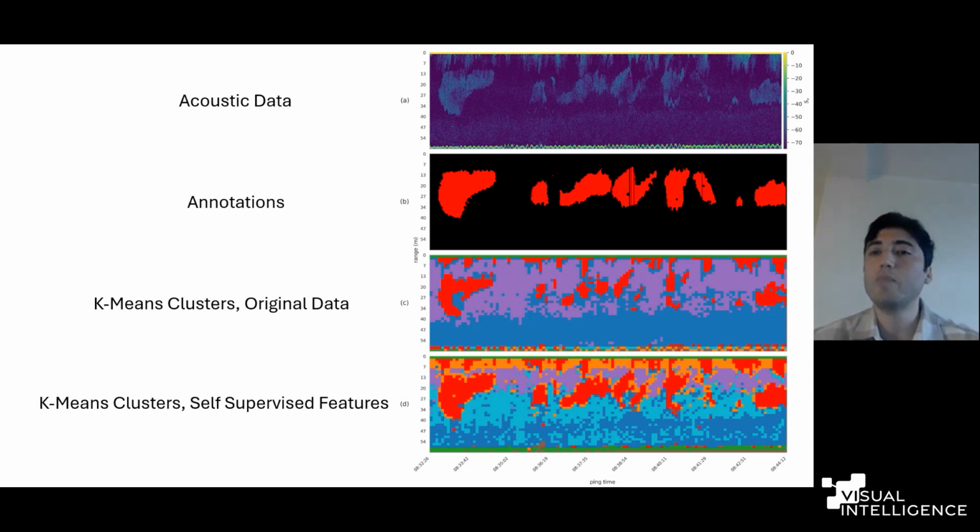Then we applied k-means clustering with 7 clusters. Finally, we visualized the corresponding clusters here on panel D. So these are the k-means clusters based on self-supervised features.